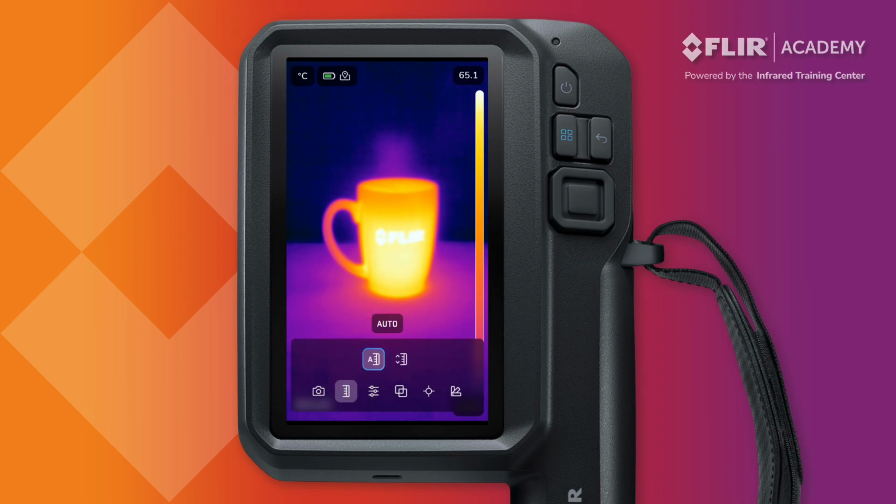The camera is set to automatic mode by default. This automatically adjusts the temperature scale based on the hottest and coldest objects in the field of view. There may be times, however, when manual adjustment is required. This is often true when there are very hot or cold targets in the frame. Select manual mode to make these changes.